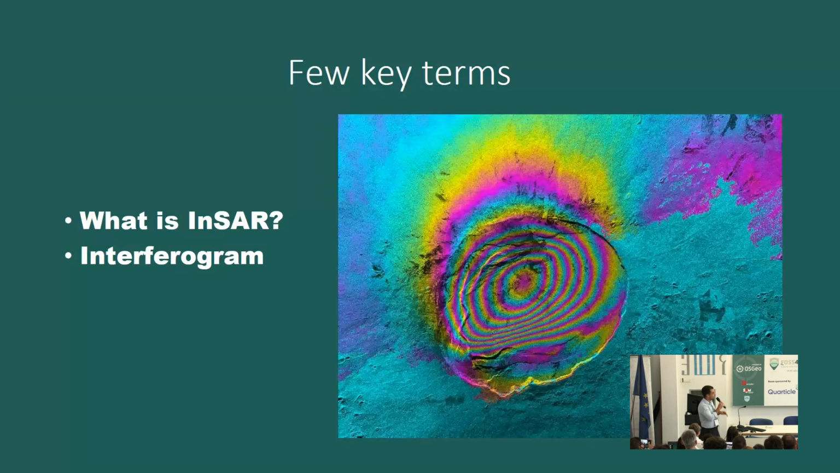Long story short, if you put two SAR images that are in the same geometry, you can do InSAR analysis, and you can form an interferogram, and some measuring of displacement of points on the Earth's surface can be calculated.